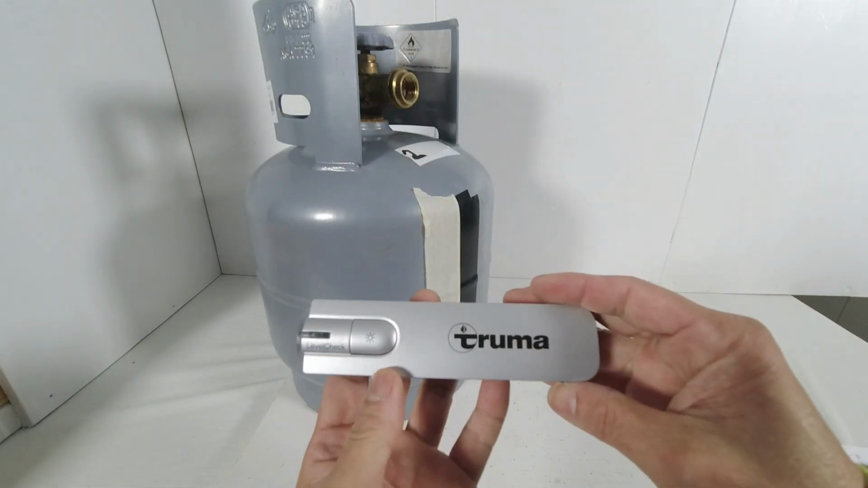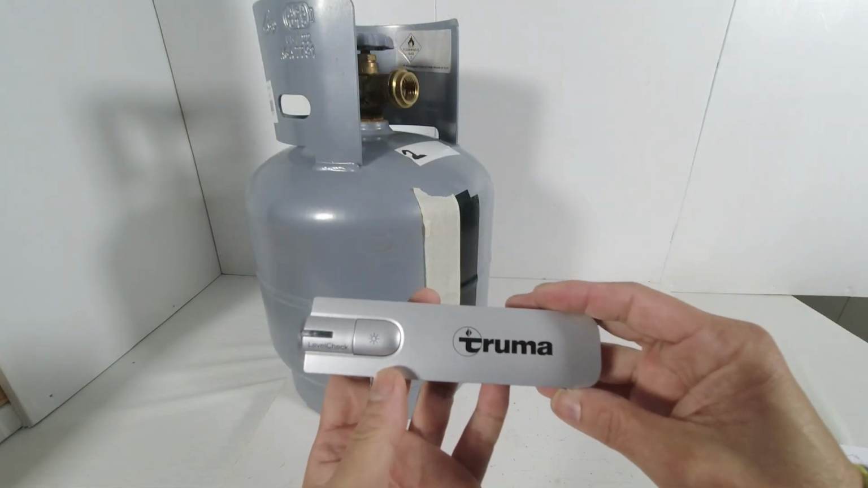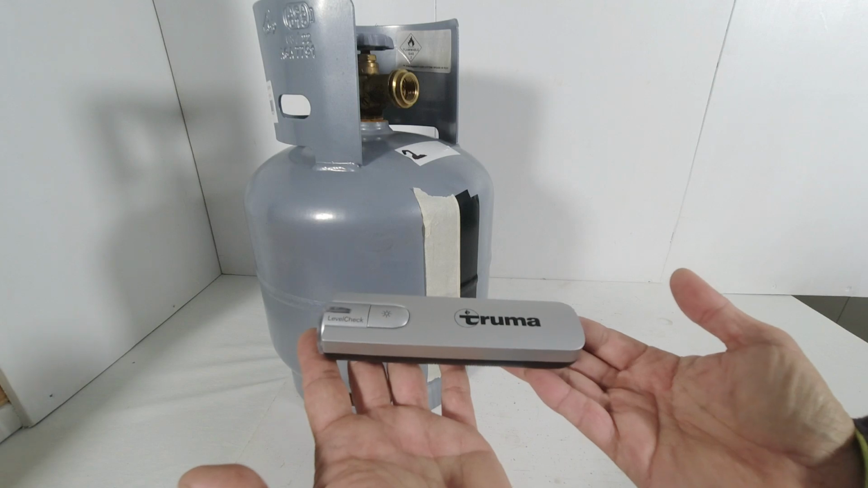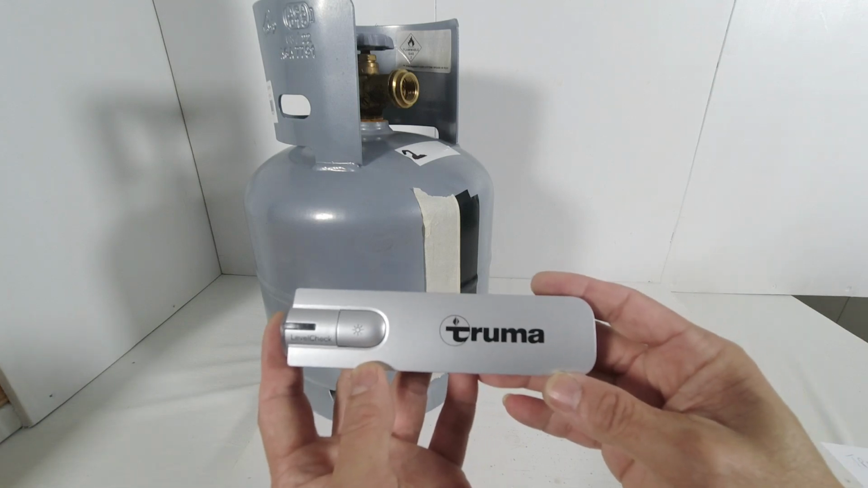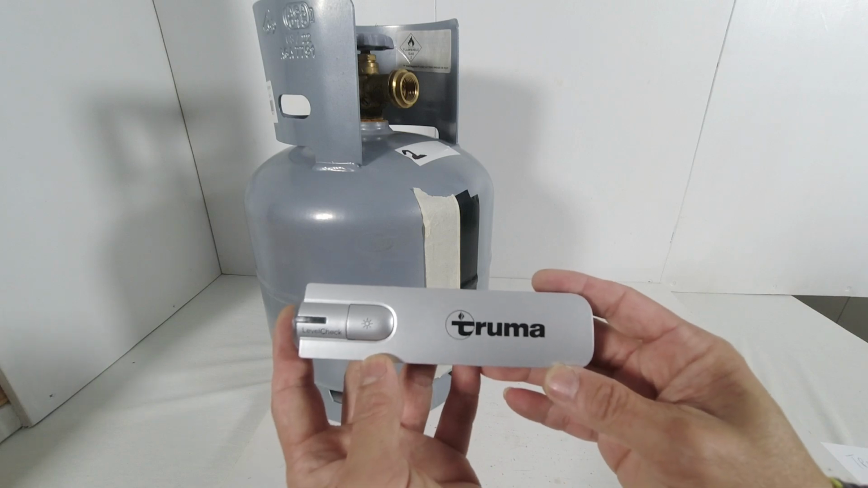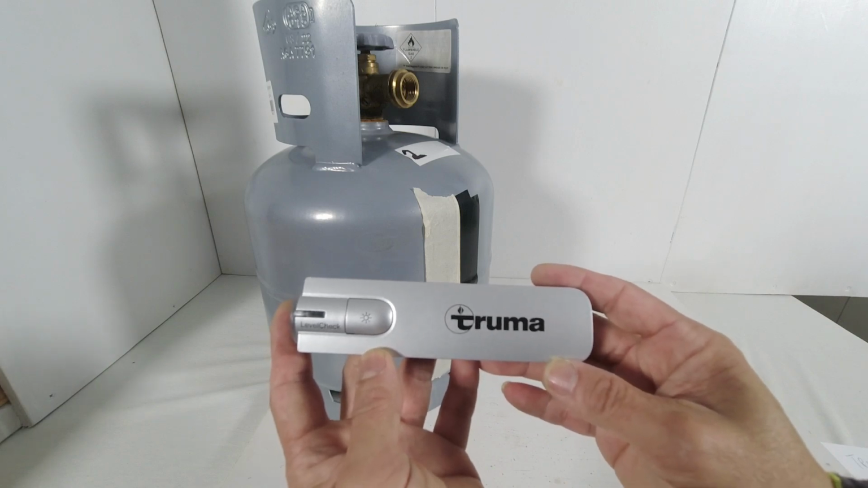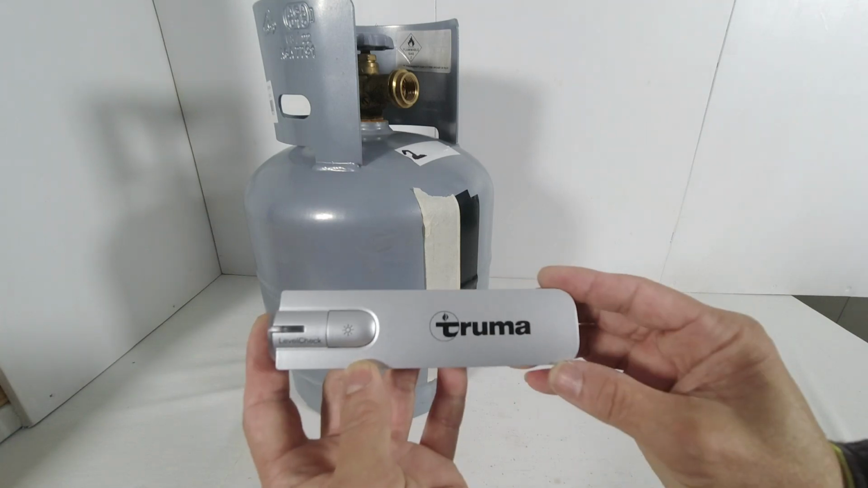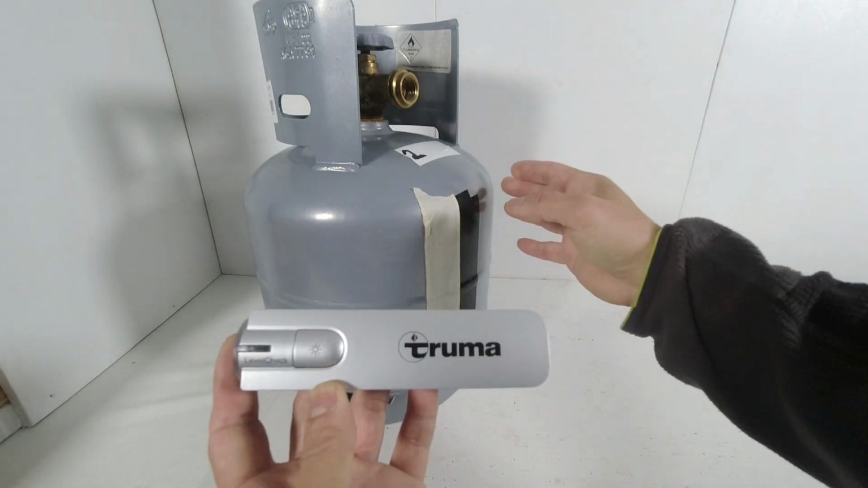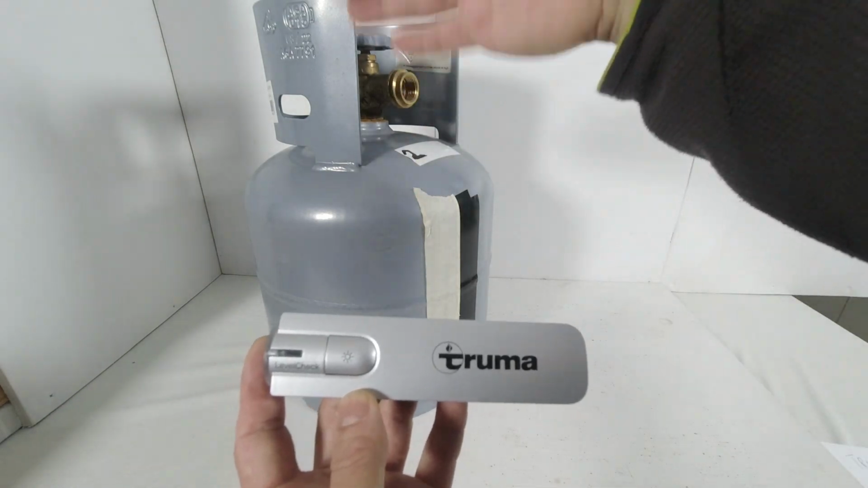The device uses a 9-volt E-block battery. Its weight, including battery, is 100 grams. It is capable of operating in ambient temperatures of minus 15 degrees Celsius to positive 40 degrees Celsius. It is not suitable for plastic cylinders and is also not suitable for gas cylinders which have internal components.